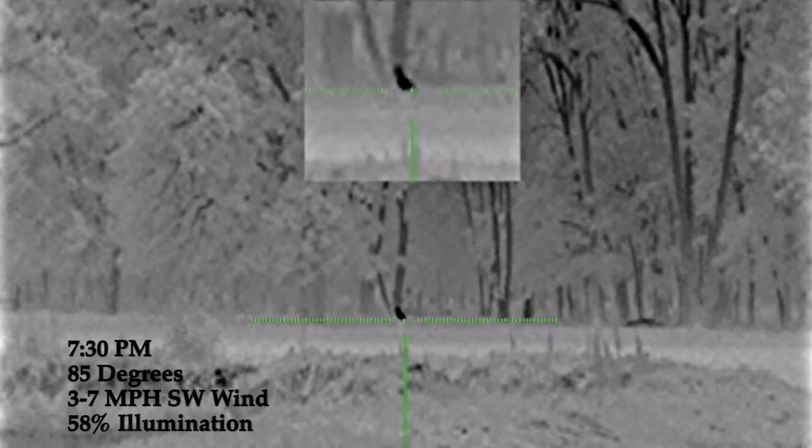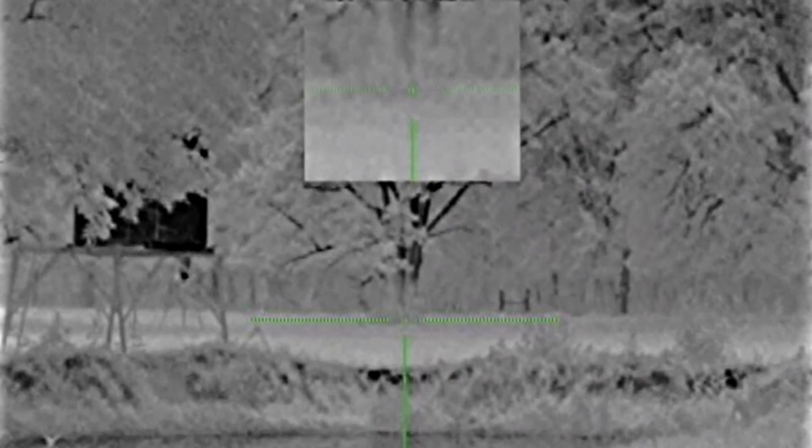In the field, you got him? Moving left. In the field again. Your call. Behind the tree? In the open? Wait for he's behind the blind, feeder.